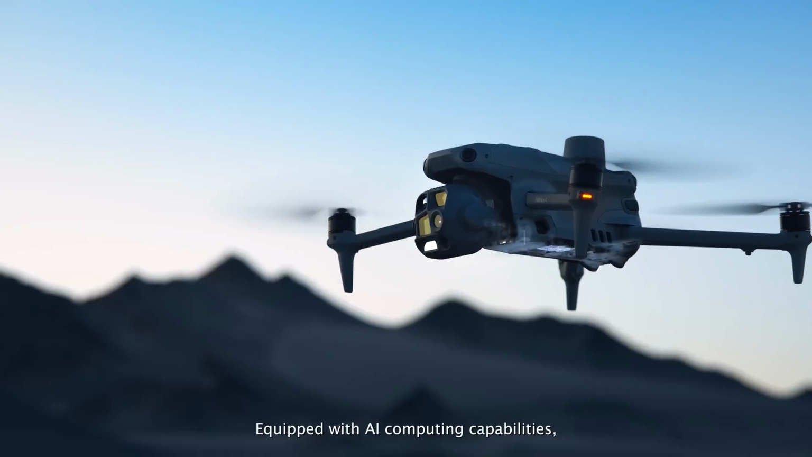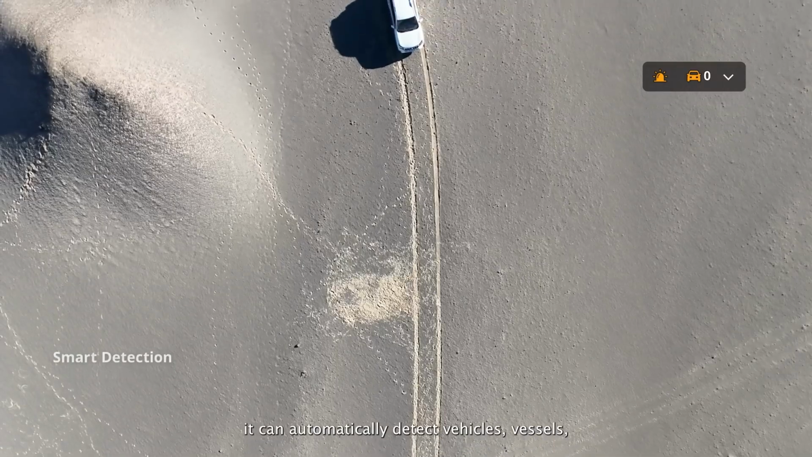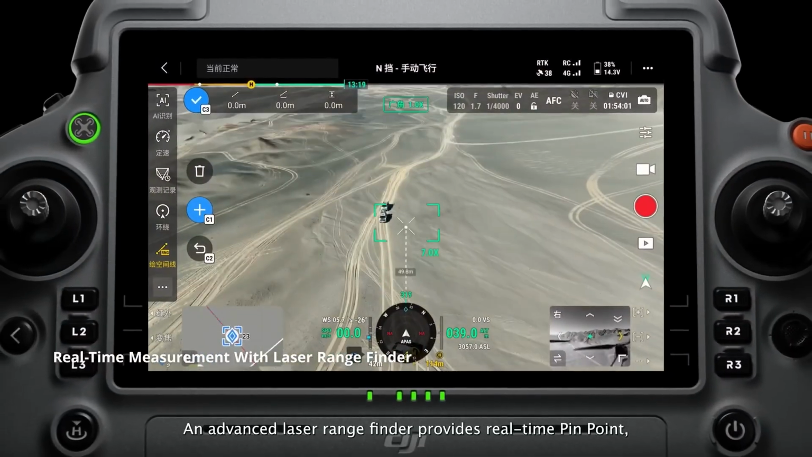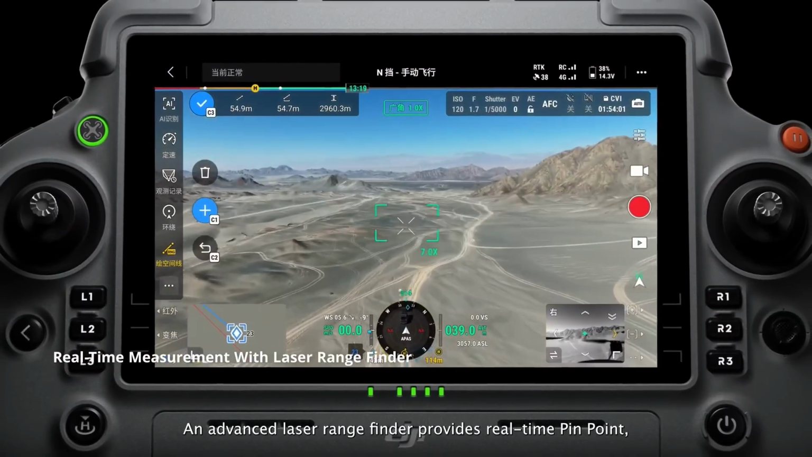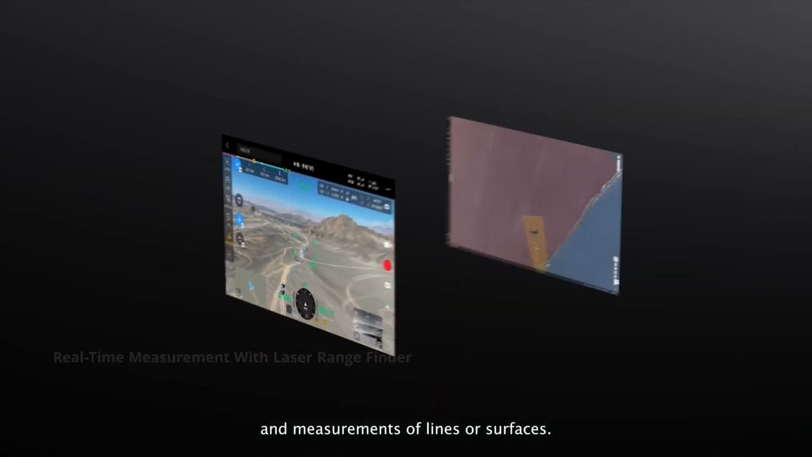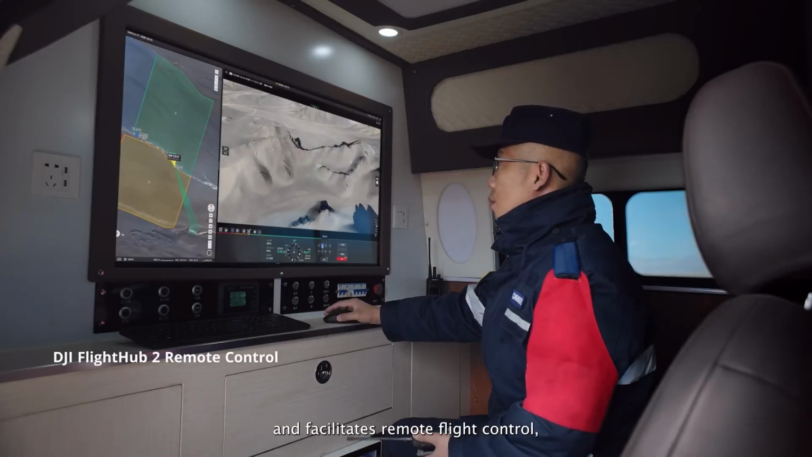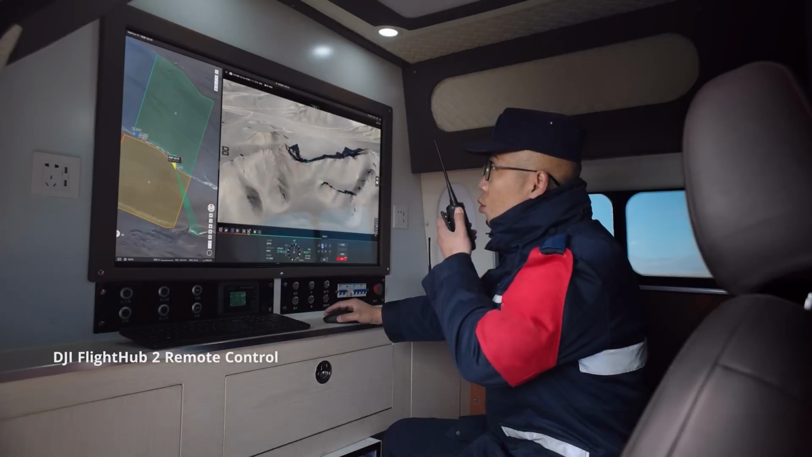Equipped with AI computing capabilities, it can automatically detect vehicles, vessels, and subjects. An advanced laser rangefinder provides real-time pinpoint and measurements of lines or surfaces. DJI Flight Hub 2 offers live overviews of searched areas and facilitates remote flight control, enhancing team collaboration.